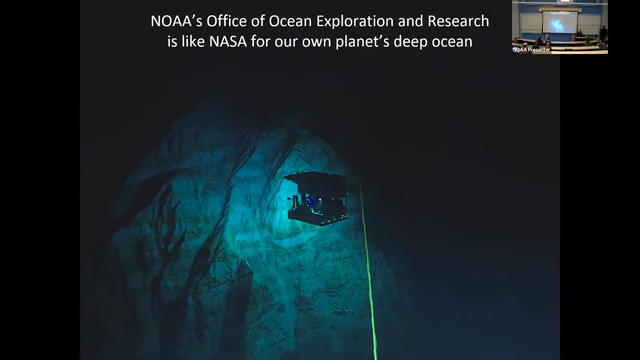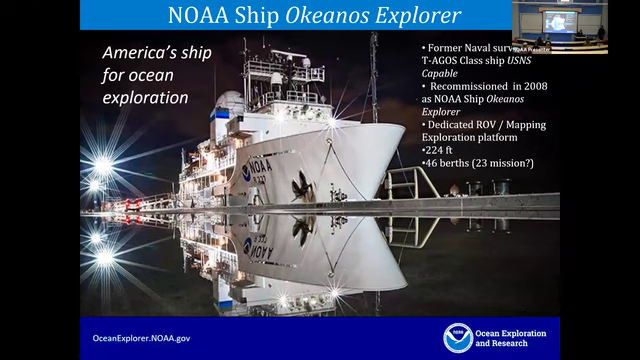So the NOAA Office of Ocean Exploration is like the NASA for our planet's deep ocean. We operate in combination with NOAA OMAO, the Office of Marine and Aviation Operations, America's ship for ocean exploration. That is the NOAA ship Okeanos Explorer. It's a former Navy T-AGOS ship, so it was designed to actually slow tow a SURTASS array, so listen for submarines. So they used to run at 3 knots all the time.